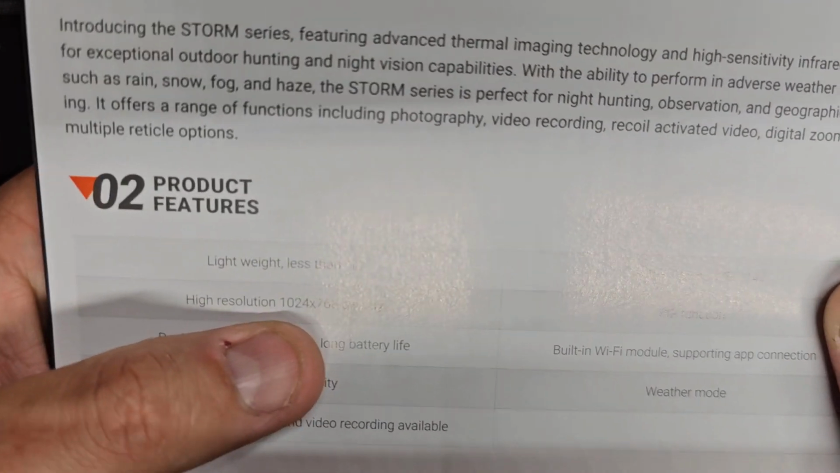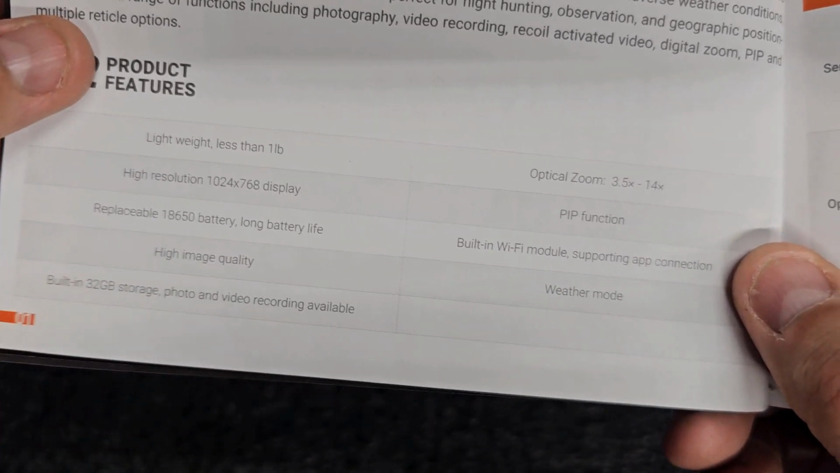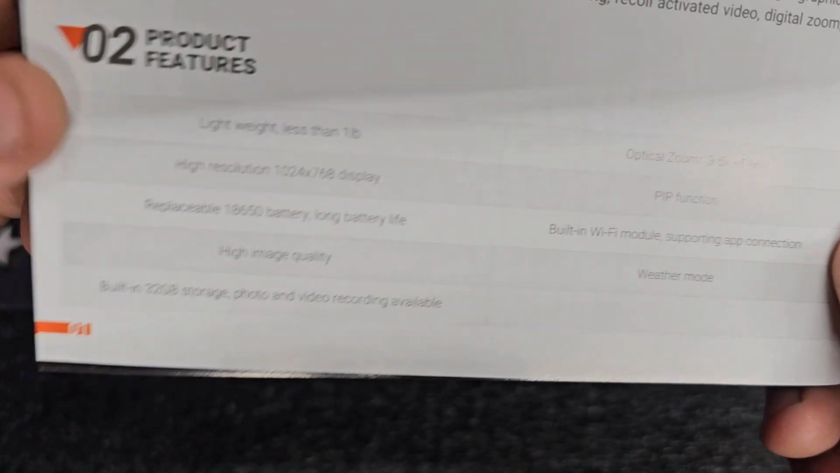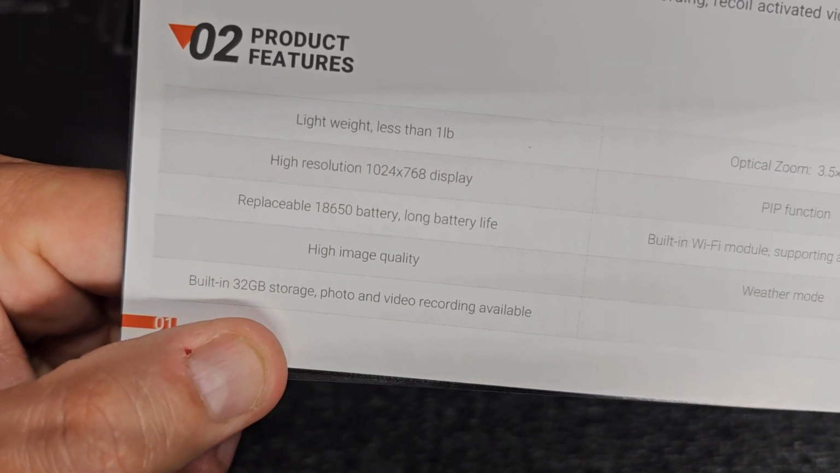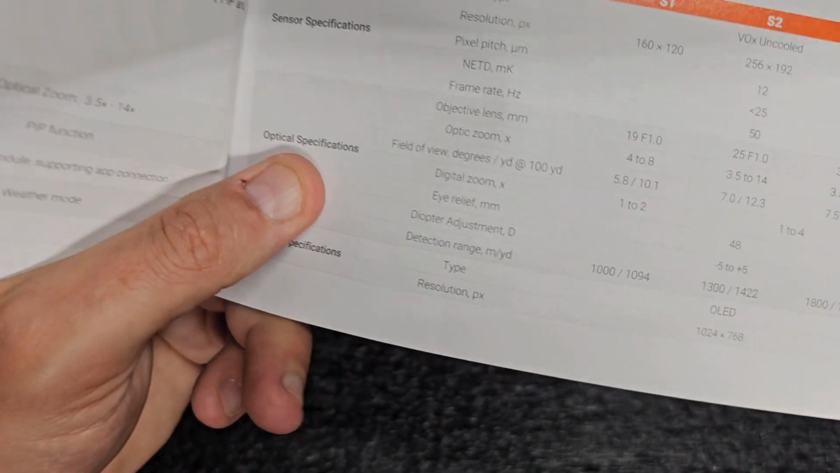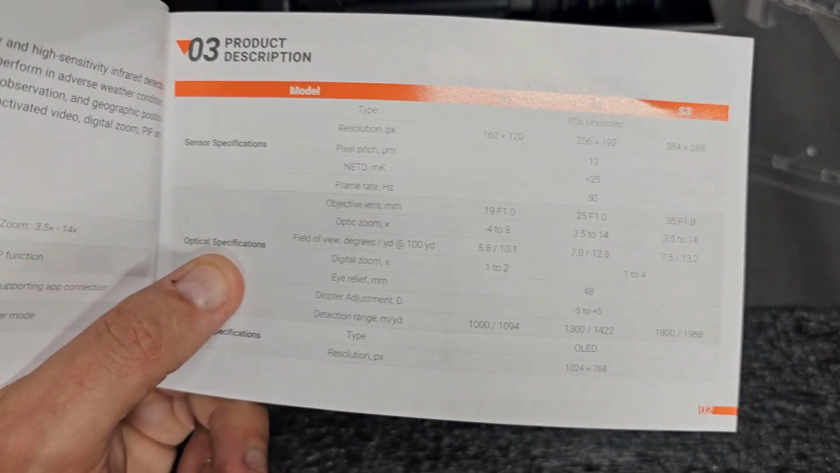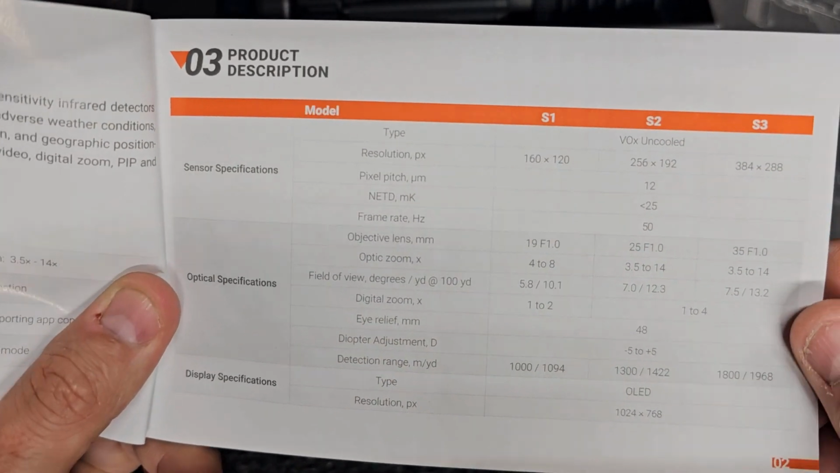High resolution, this is a 1024 display. It does have picture-in-picture, Wi-Fi module, weather mode, high image quality, 32 gig storage. So that's a fair amount of storage. Photo and video recording, so you're able to take still shots as well as video in the field. So we will definitely get that in this video as well.